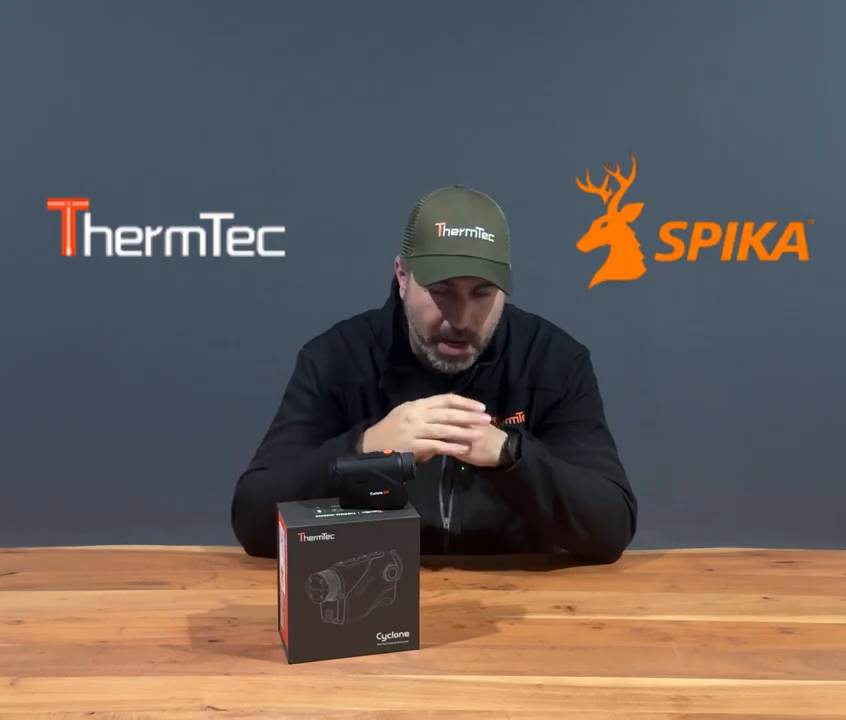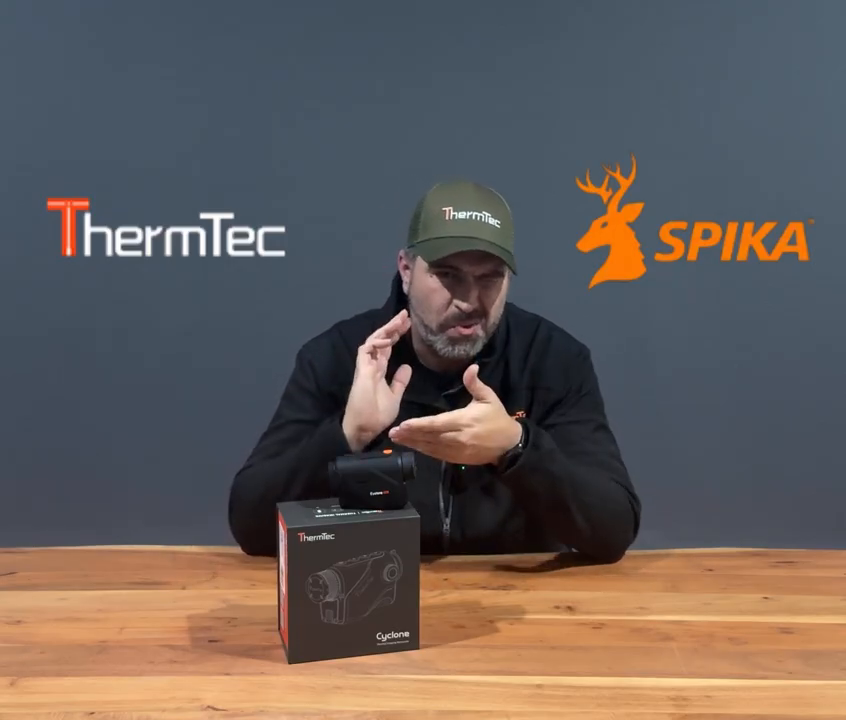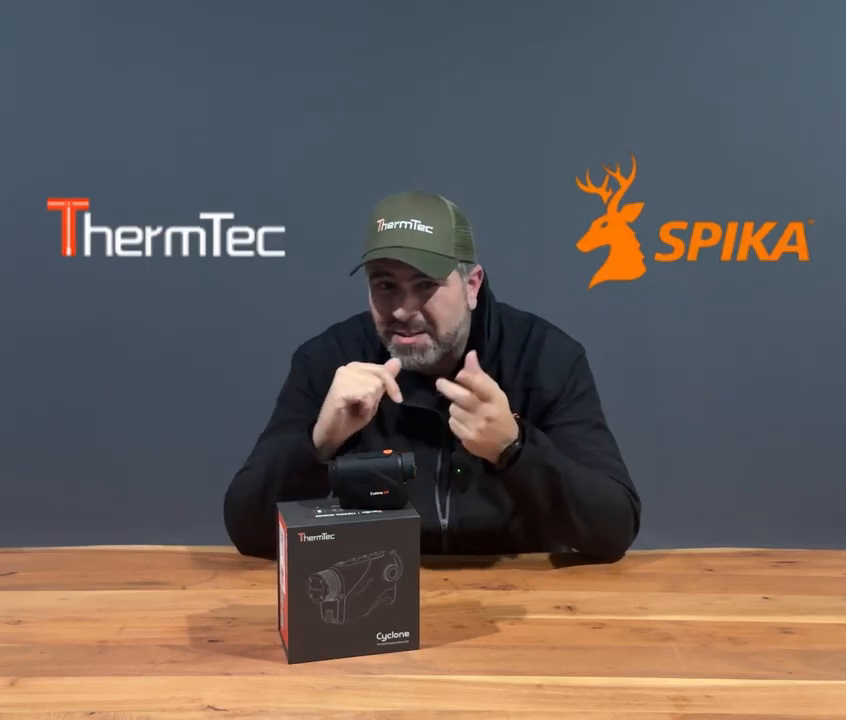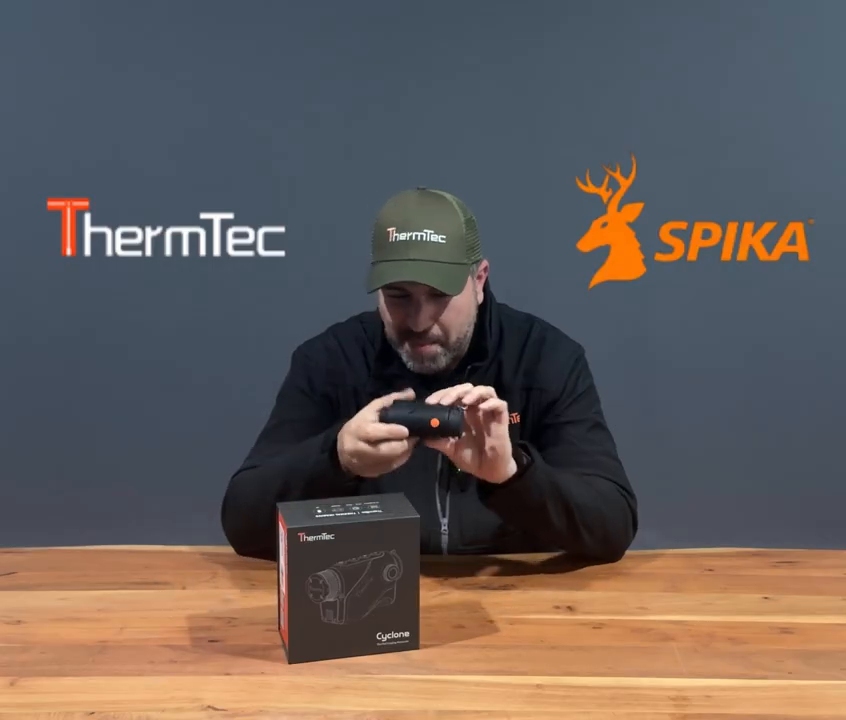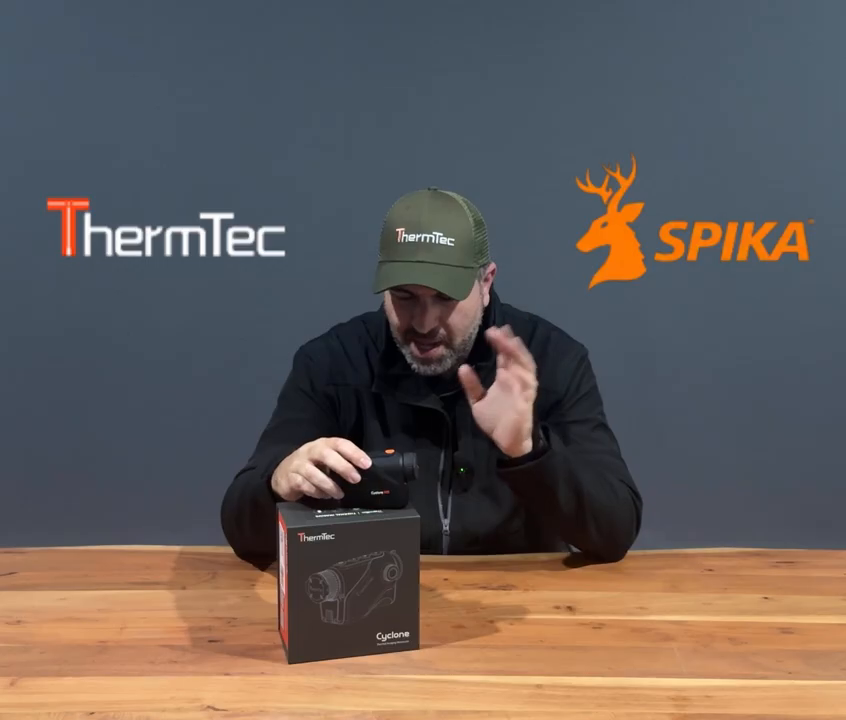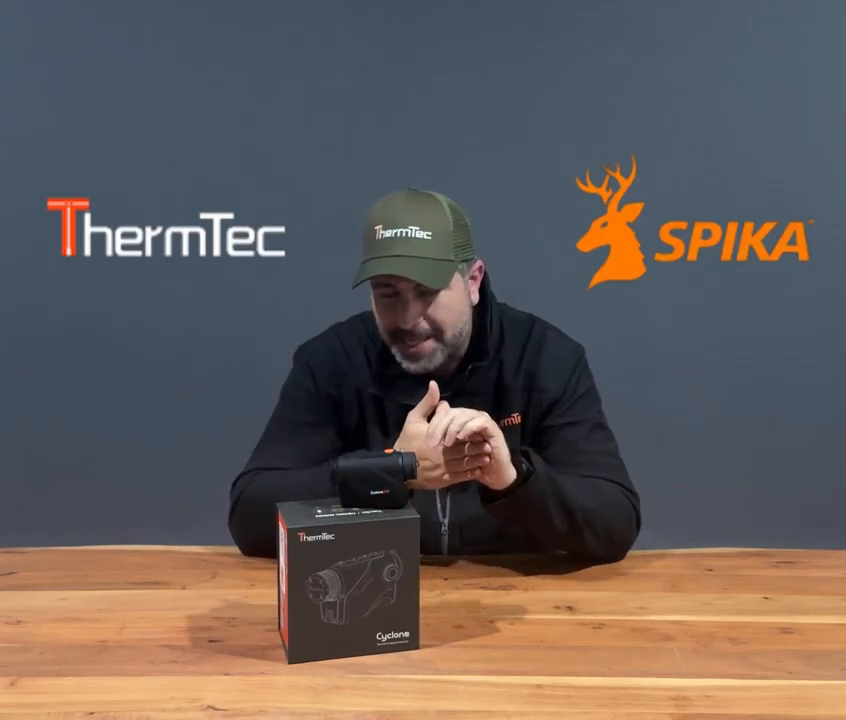So bang, we go. Your pixel pitch, you're looking at approximately, I think it was 12 micrometers, thereabouts, with a thermal sensitivity of less than or equal to around the 20 millikelvin. So again, something that big, that's just next level. So again, credit to you people that are designing these units.